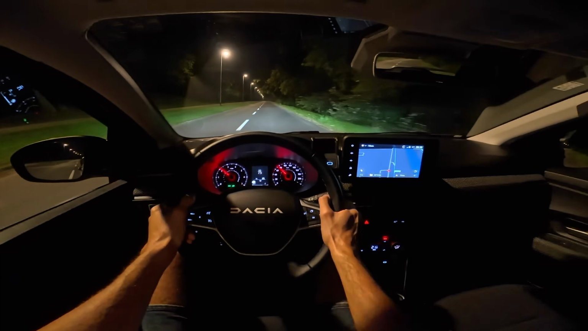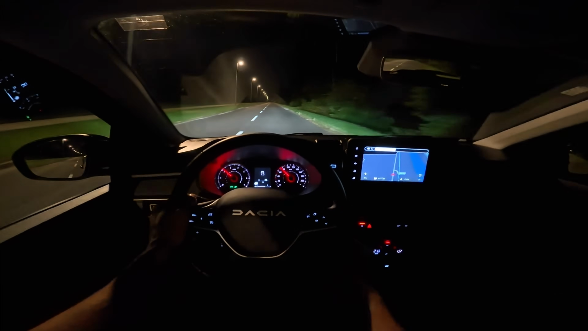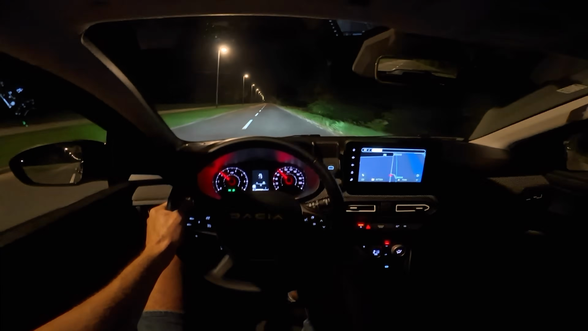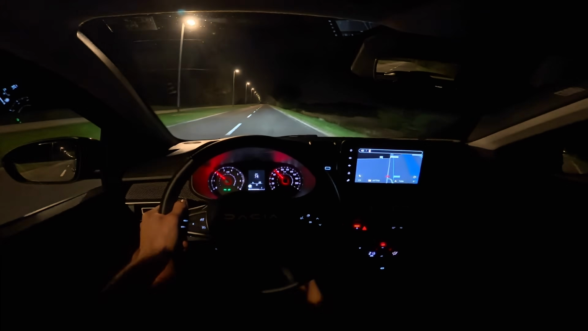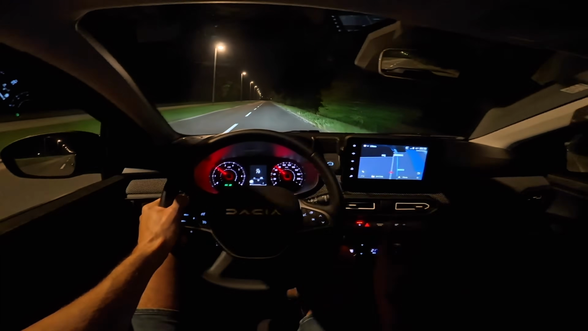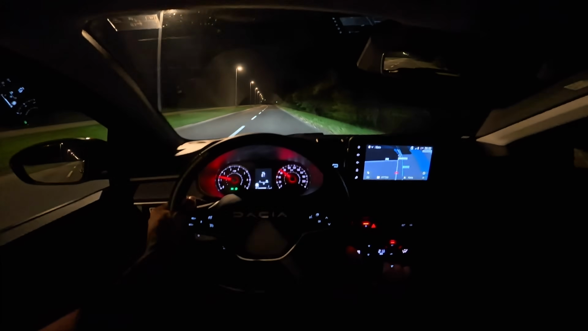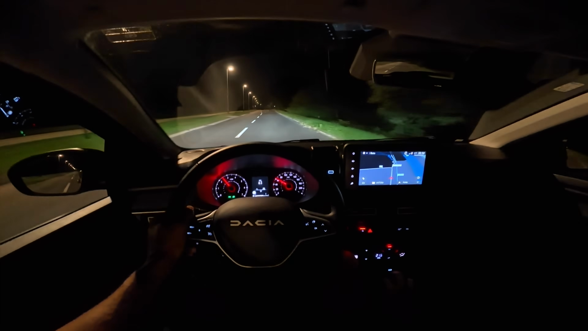So a little music test again. Yeah, the speakers really sound nice for this basic audio system when you play a little bit with the bass, middle, and treble. So not too bad for Dacia.